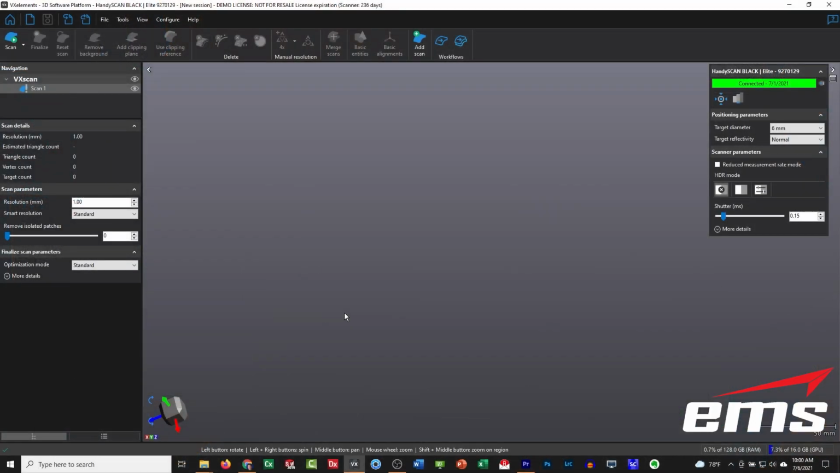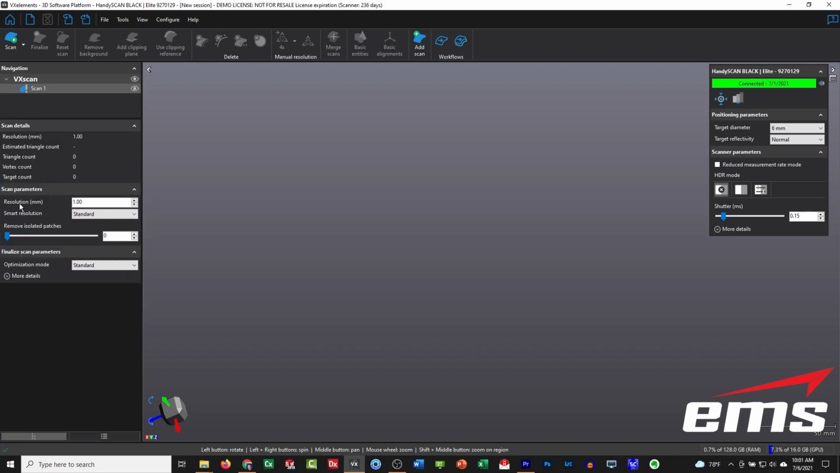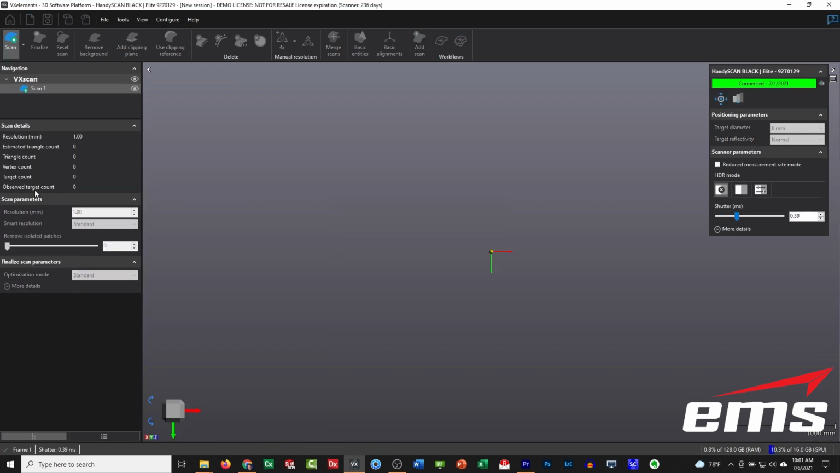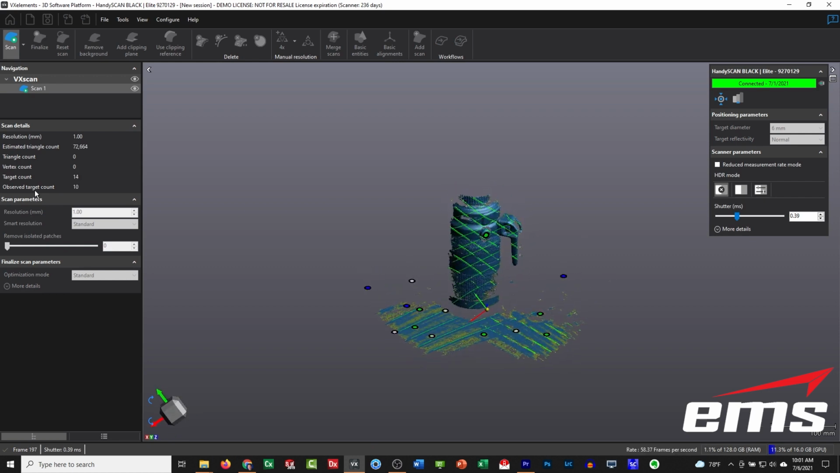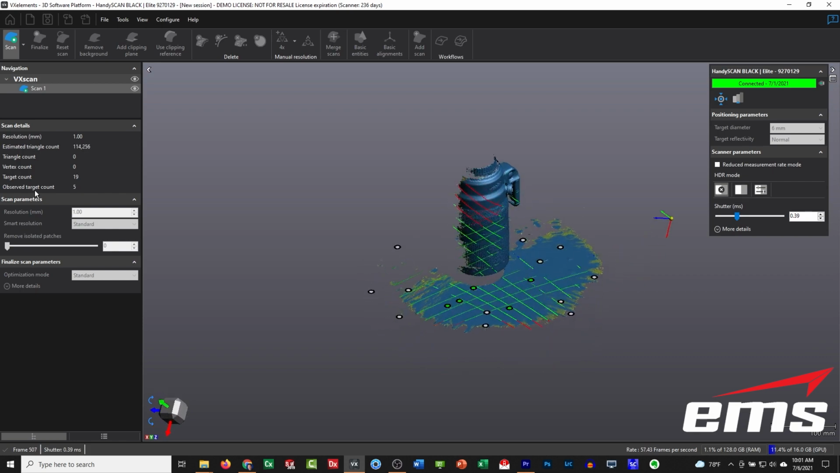All right, so before we get into the smart resolution command, I want to show something first. If you go under the General Display tab, we have a new setting here called Resolution Colors. The default is set to auto. I'm going to set that to on for right now. And the Smart Resolution is on by default. We'll get into that more here in a minute. But I want to show something new, and that is when you start scanning, what you're going to see is some yellow, and you can see it down on the table a little bit as I move around, and then it'll slowly turn blue.